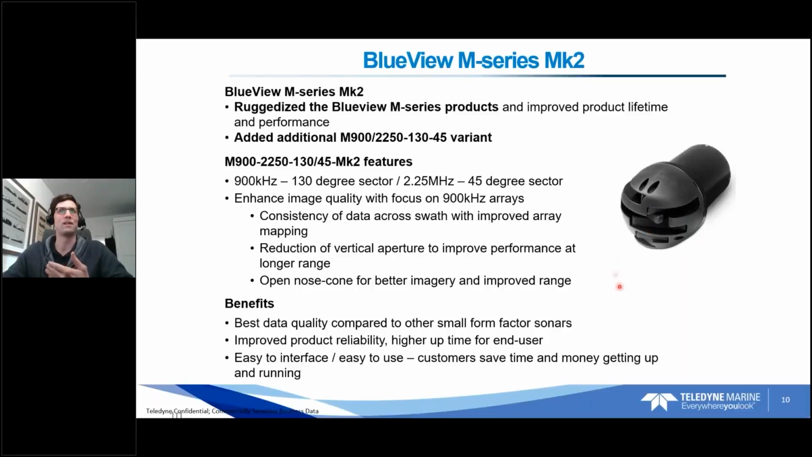These can be fragile components. Over time, they can wear down, and the lamination on them can break down. We've really improved this to extend the lifespan of the sonar and the overall usability. On that note, we have a quick one-minute clip of a video.